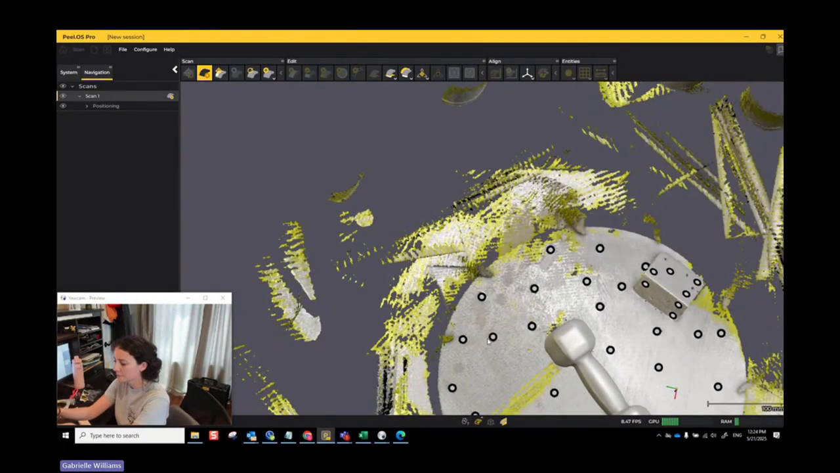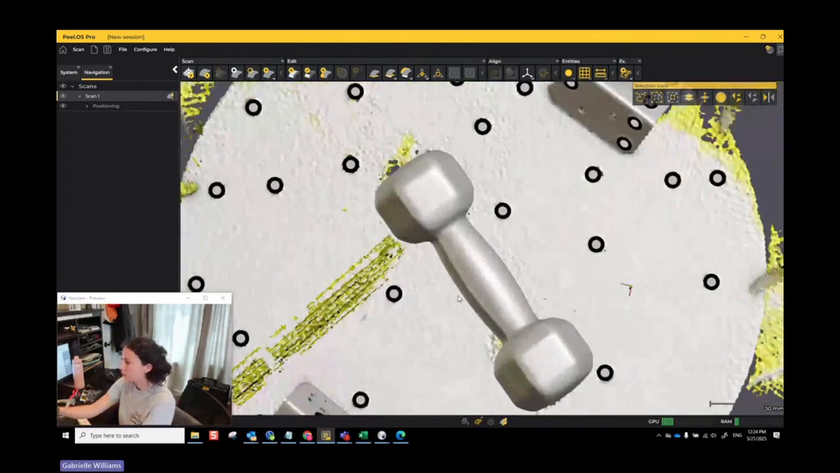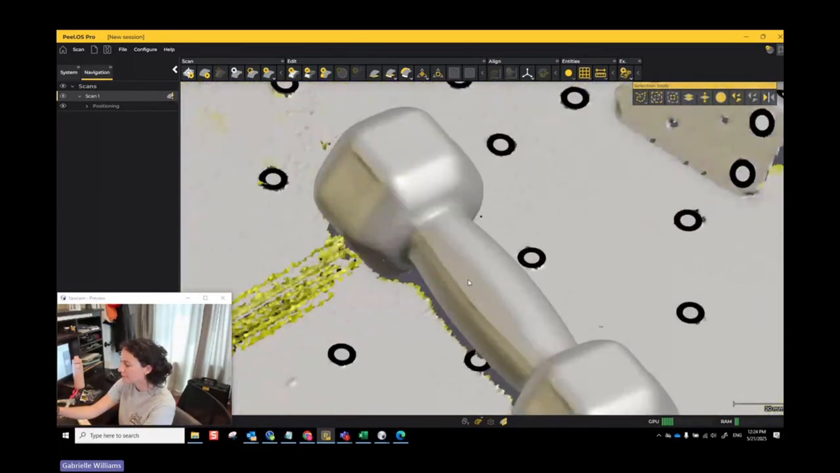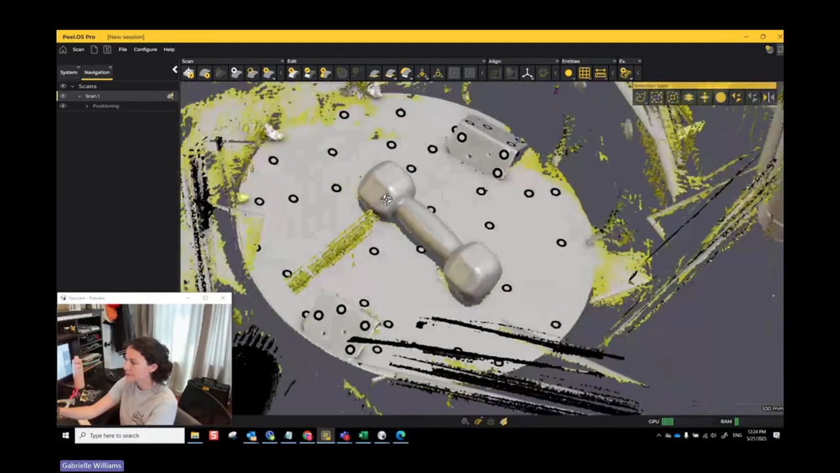So I'll stop the scan. By the way, that hotkey I just did was space. That also gets you back in and out of this scan option. Okay, so I'm just going to check out if I can delete a bunch of stuff at the same time.